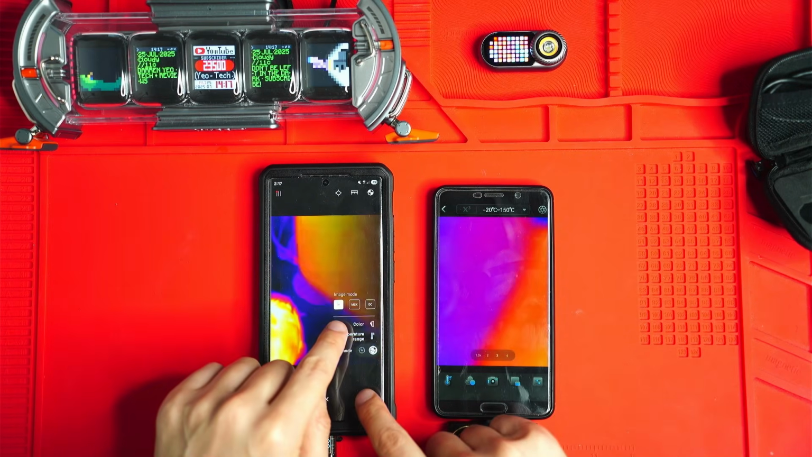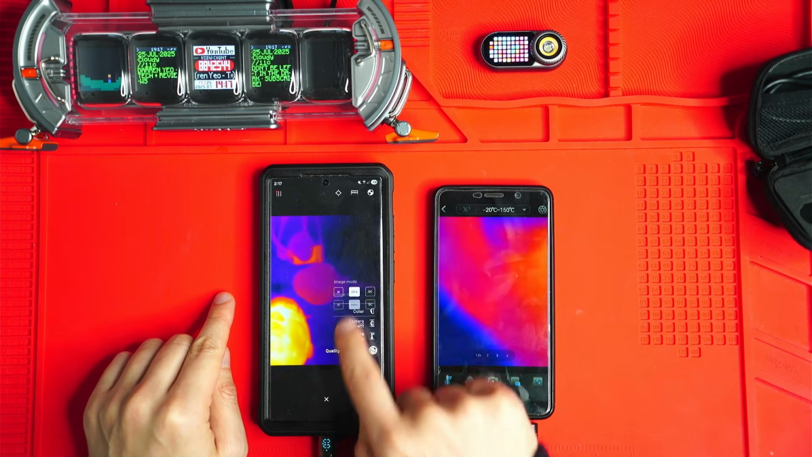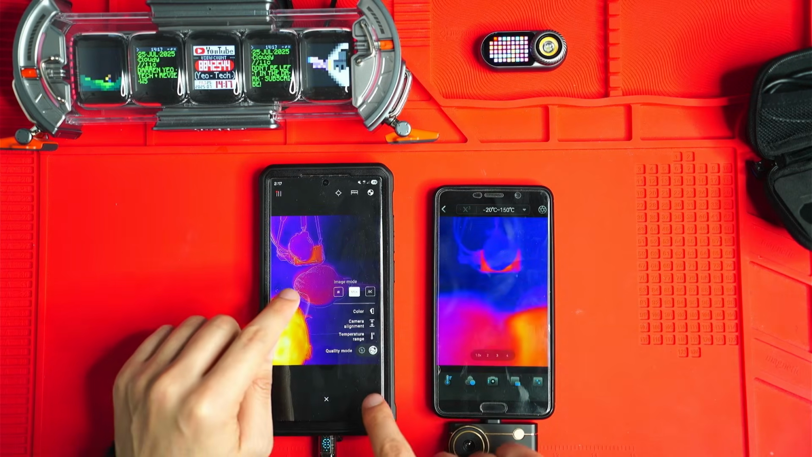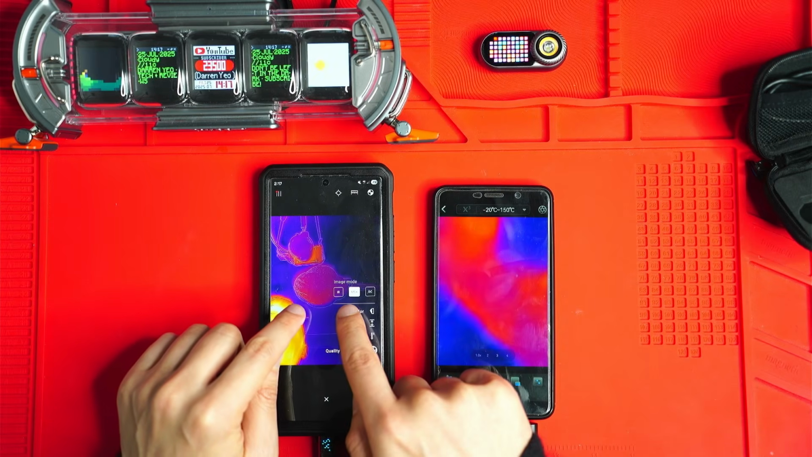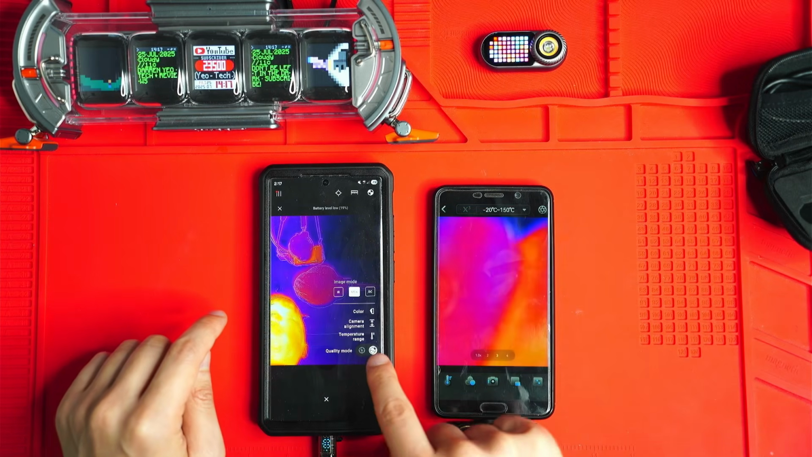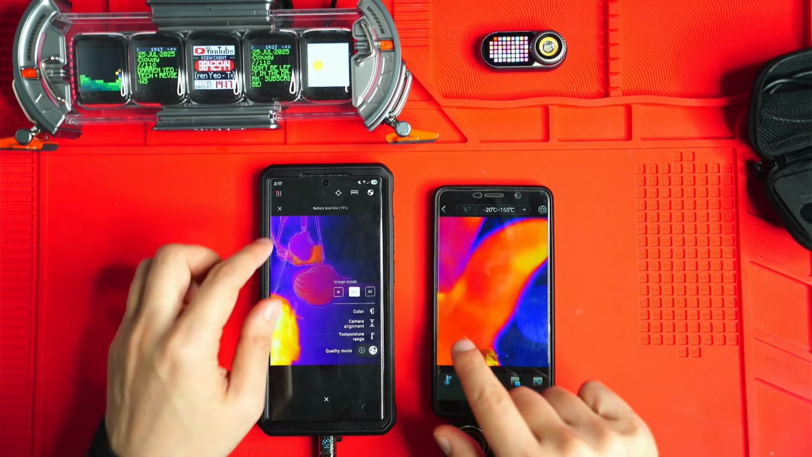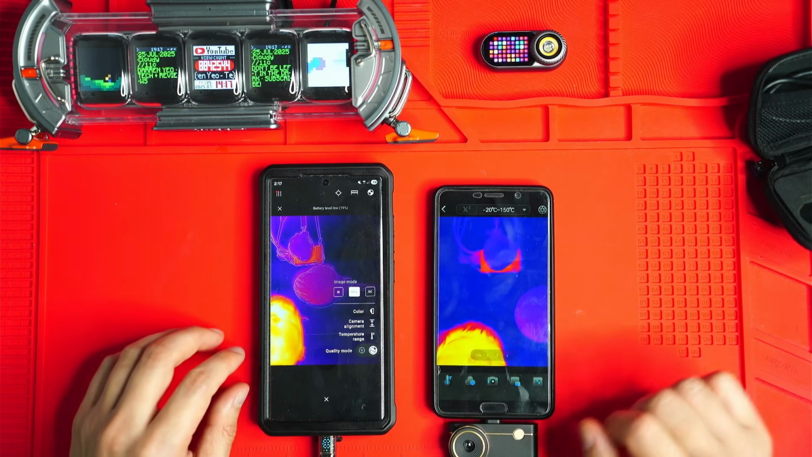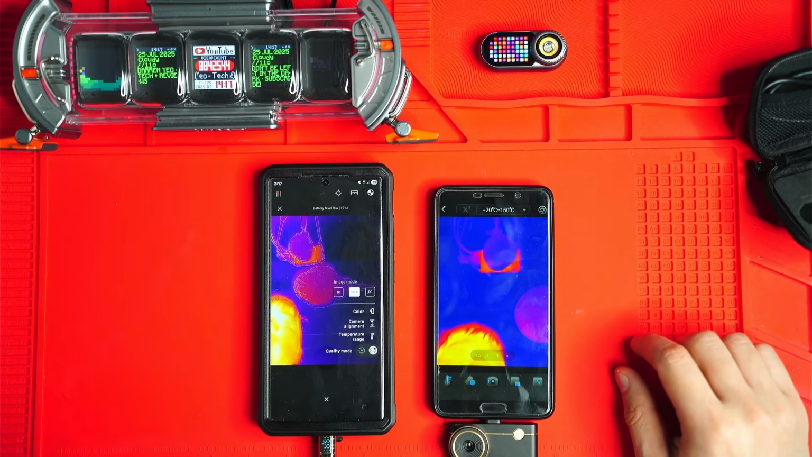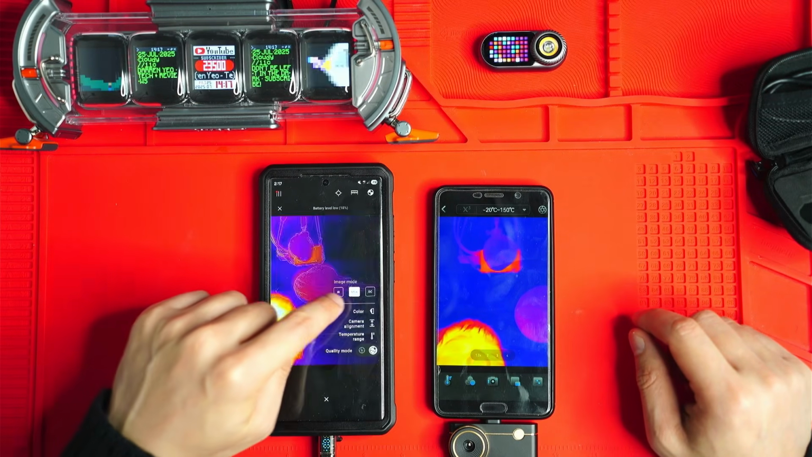So over here, you can select, so basically just have the IR mode on, or you could select MSX. So MSX then creates a kind of outline, if you see, just on the edges of objects, and uses that secondary camera there. So it makes it a little easier to spot what you're actually looking at. But at the same time, I think it's something they've added on just to compensate for the lower resolution. And that's just with the secondary camera on.